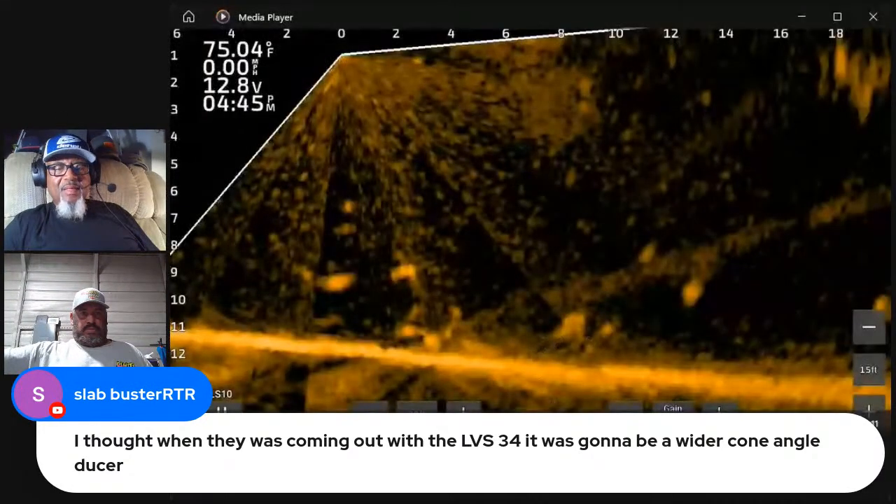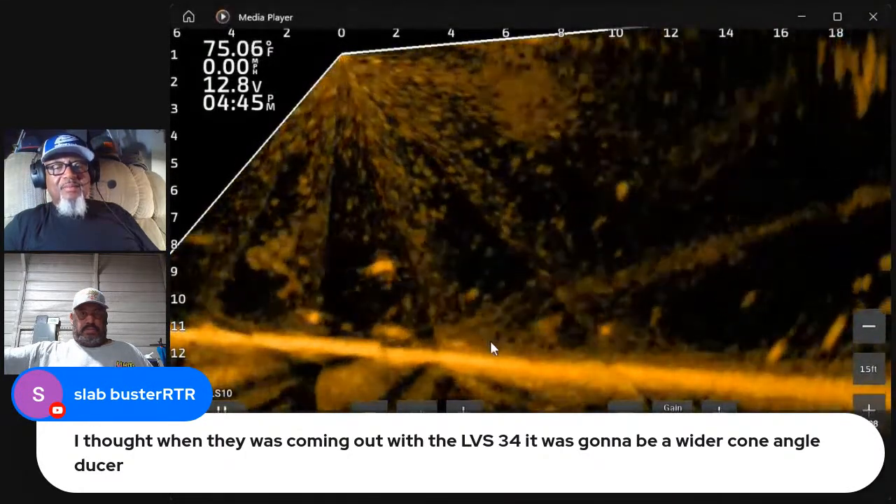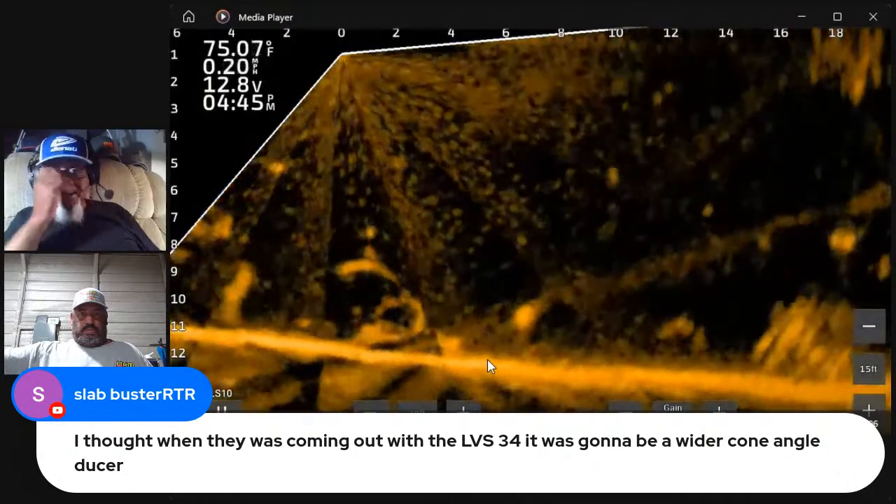I got to get faster at doing this. But you can see that I had to put that jig down there and actually touch that fish.